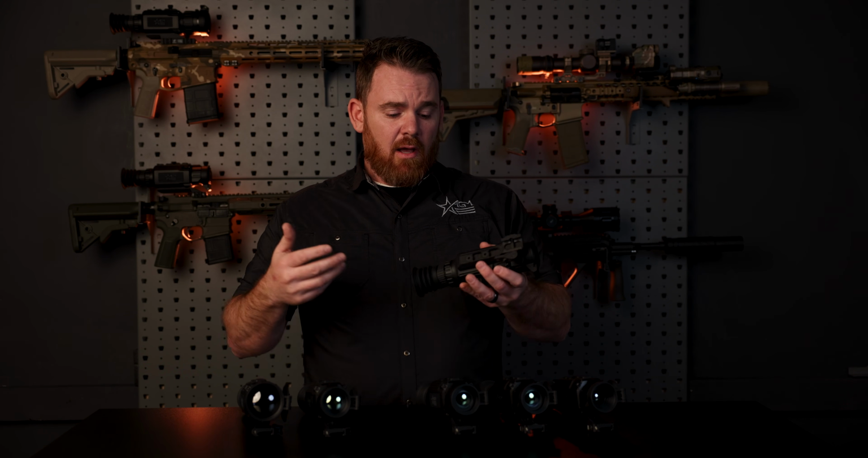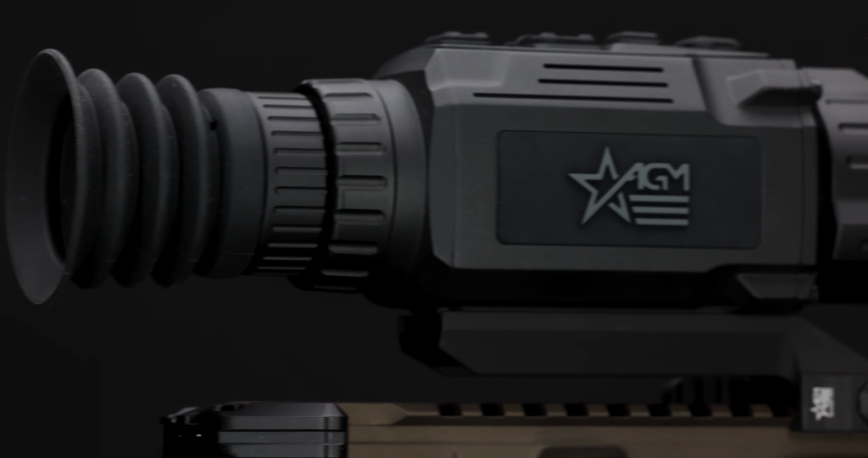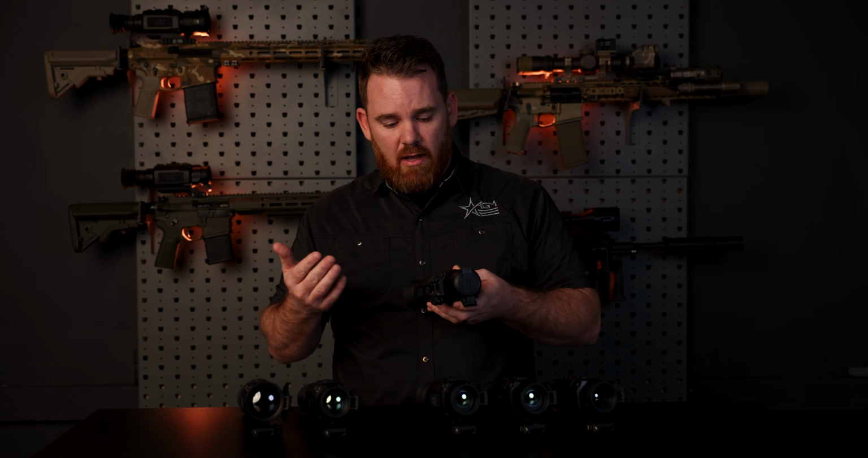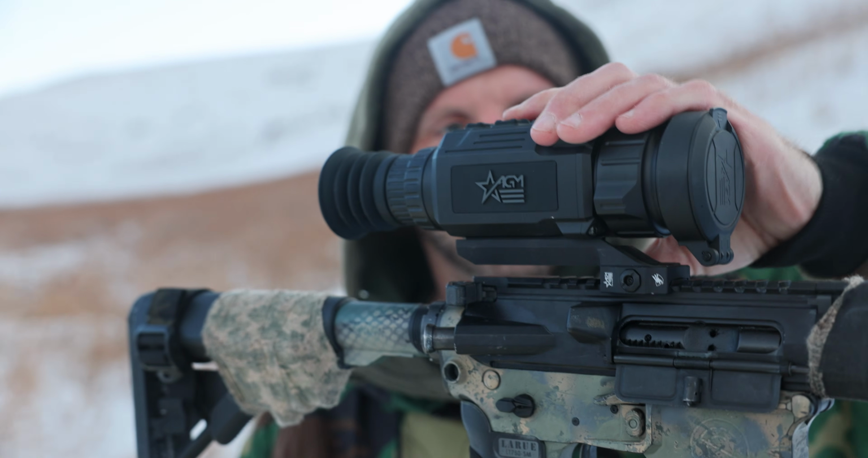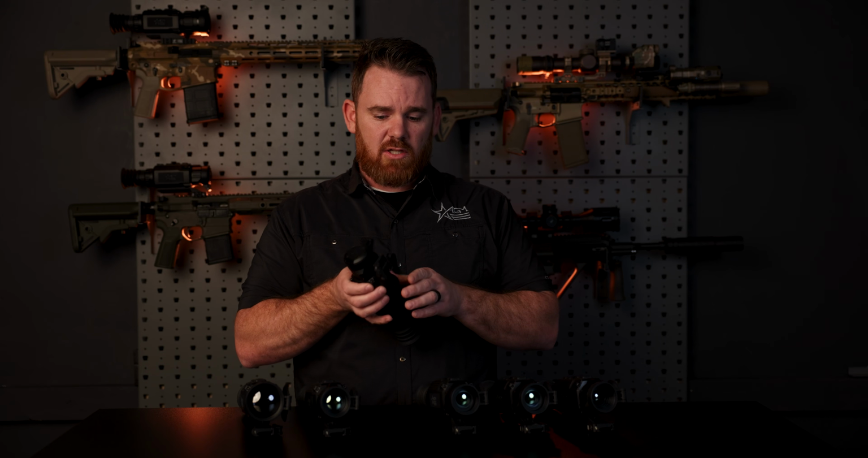Moving on from there, the eyepiece is really the same eyepiece, so you just get to adjust the focus of the screen itself inside just by adjusting this, but it's the same eyepiece and the same eye cups as our Rattler V1s. And then we should also talk about the American Defense Manufacturing mount. We still went with them because they're tried and true, we love them. They're fantastic for what they do. American Defense Manufacturing QD mount on the Rattler V2.